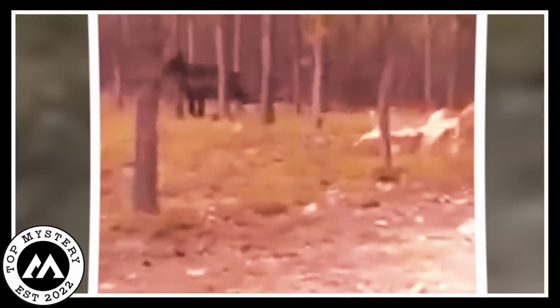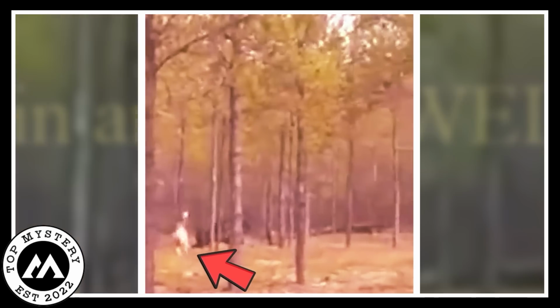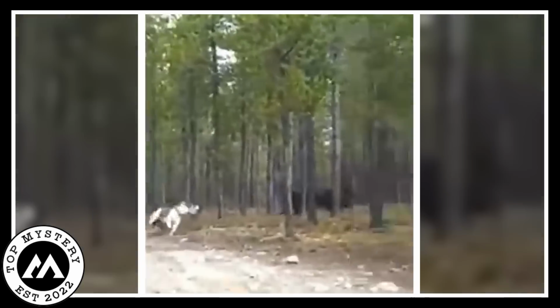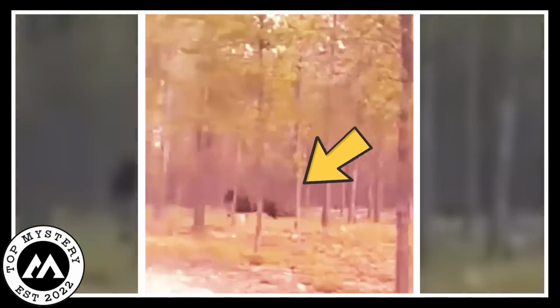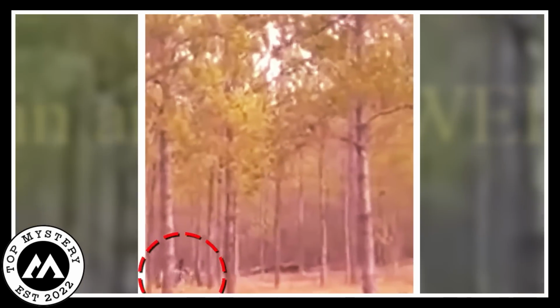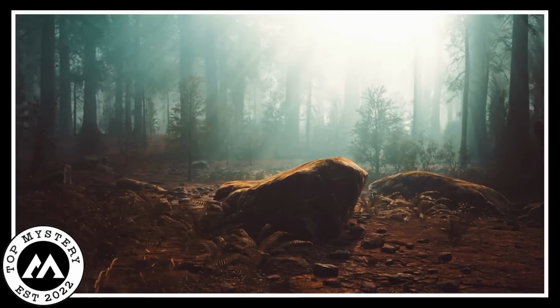As the video went on, things got even scarier. A large white-brown dog suddenly showed up and attacked the wolf. But here's the surprise. The wolf fought back and roared even louder at the dog. Their battle was like something from a scary movie, and it was really worth watching, but also pretty terrifying.